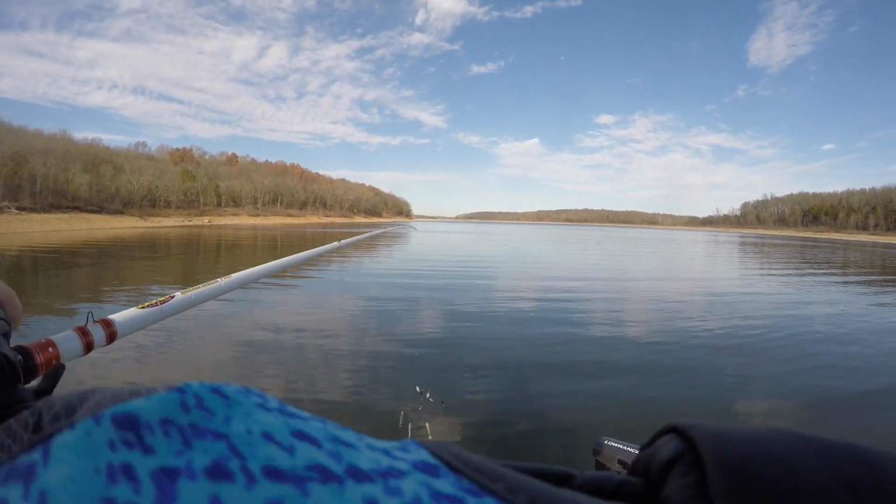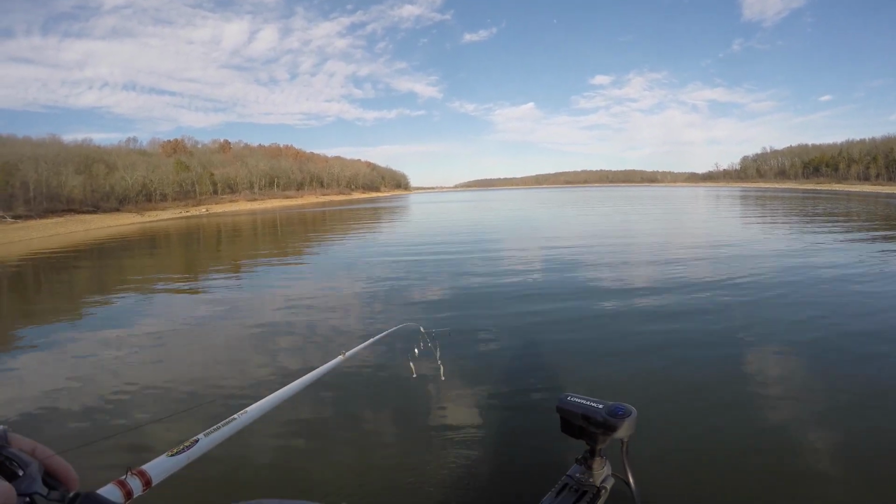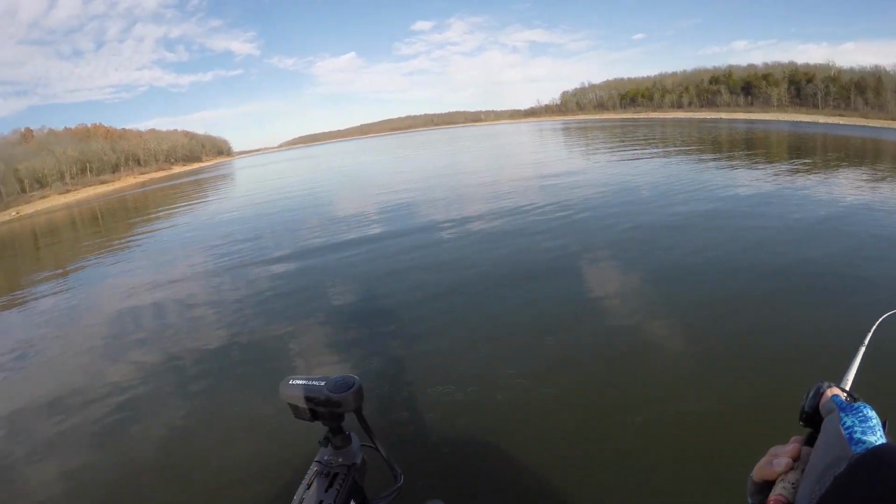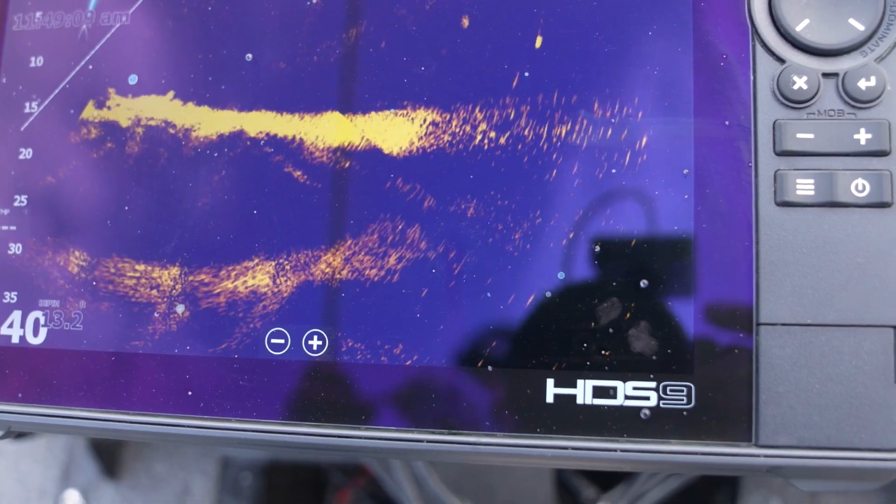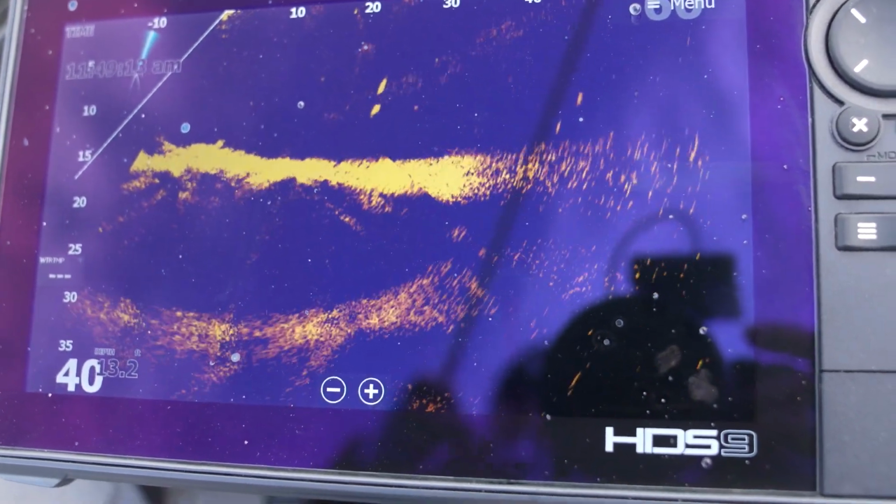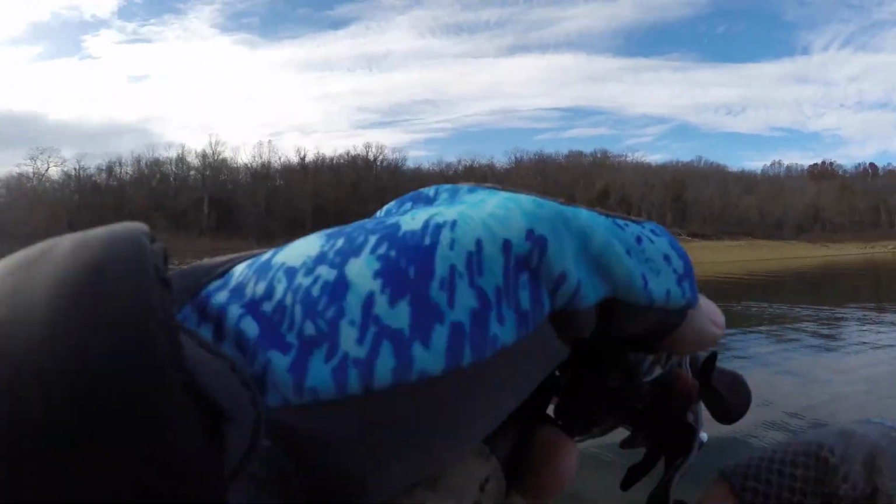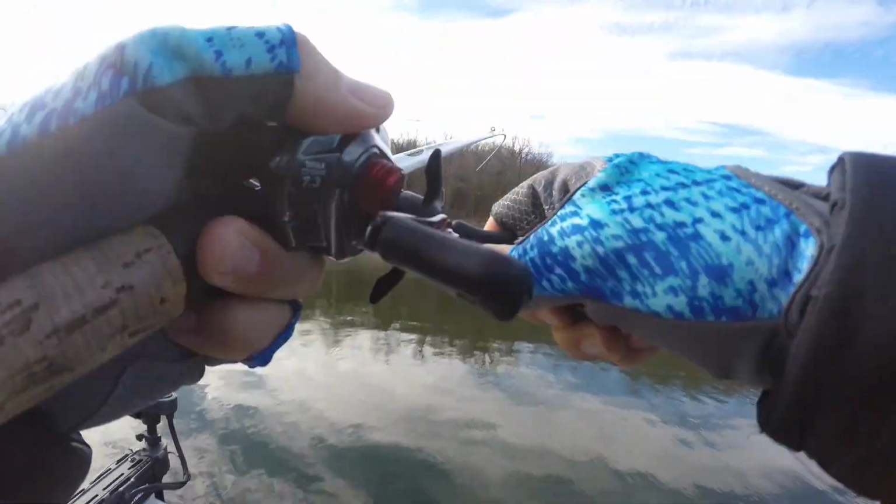The problem with these bigger ones out here is they'll follow, but they won't eat unless you get around another one that starts acting like he wants it, and that causes them to commit. That mark on it's about as big as the A-rig, so that gives you an idea. Here comes some fish. Spook those. Oh yeah. That was a pod of four.